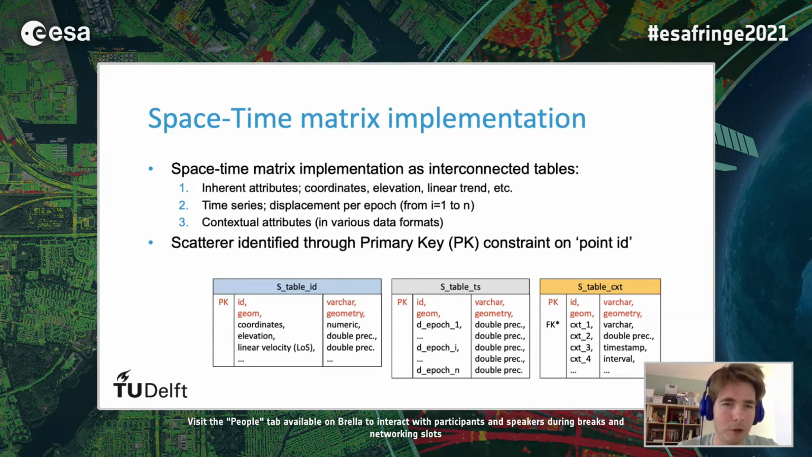As a second module, we store our time series, basically the deformation acquired per epoch, as double precision values, which are linked to the first module with the use of primary keys, which all refer to the inherent point IDs that are given to each scatterer individually. And the third module describes all the contextual attributes that are attached to all the scatterers, which are also related with the use of primary keys and foreign keys to the other information.